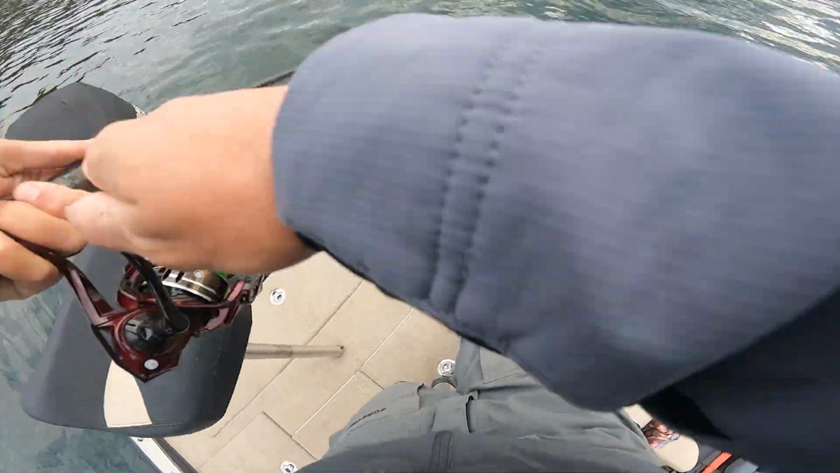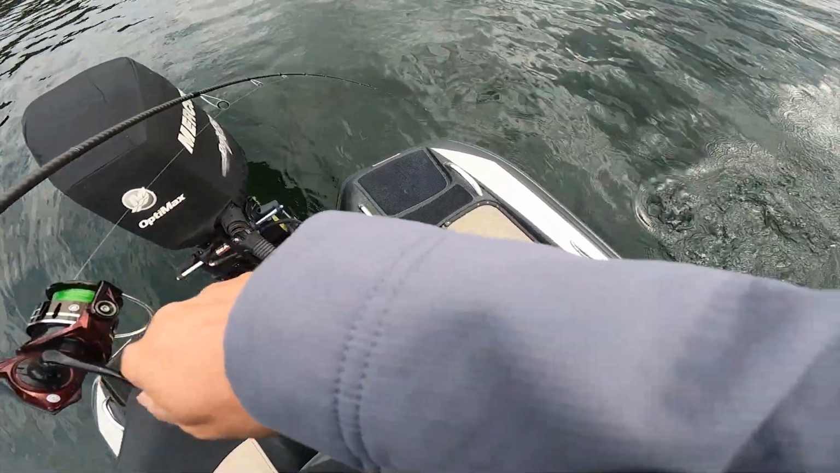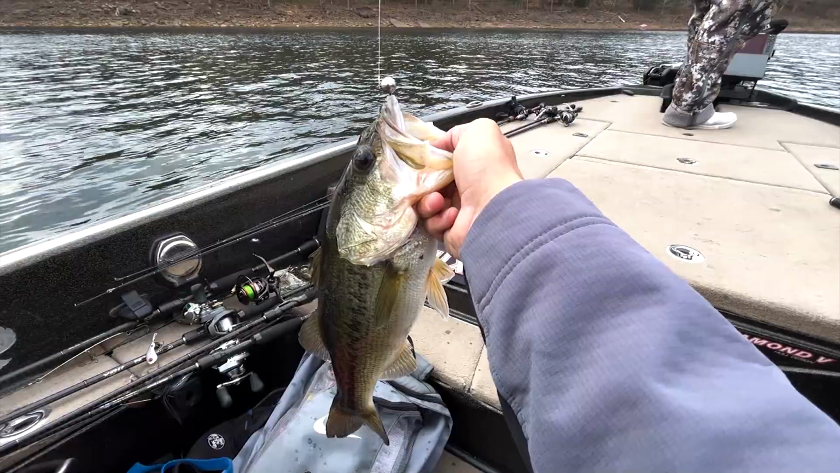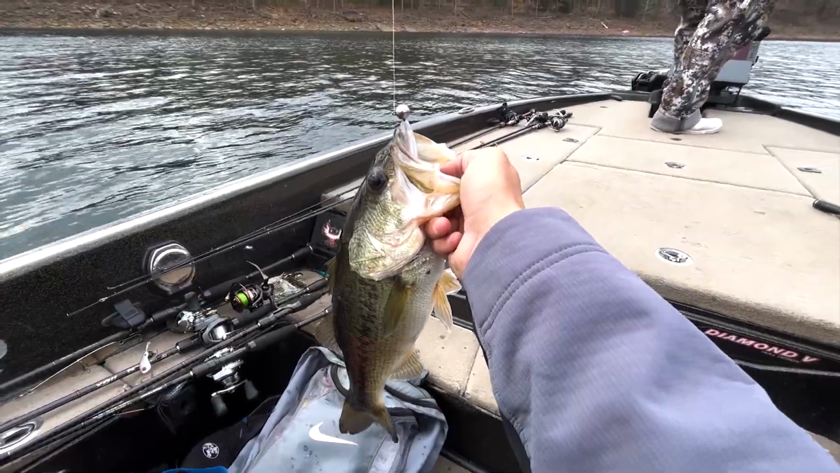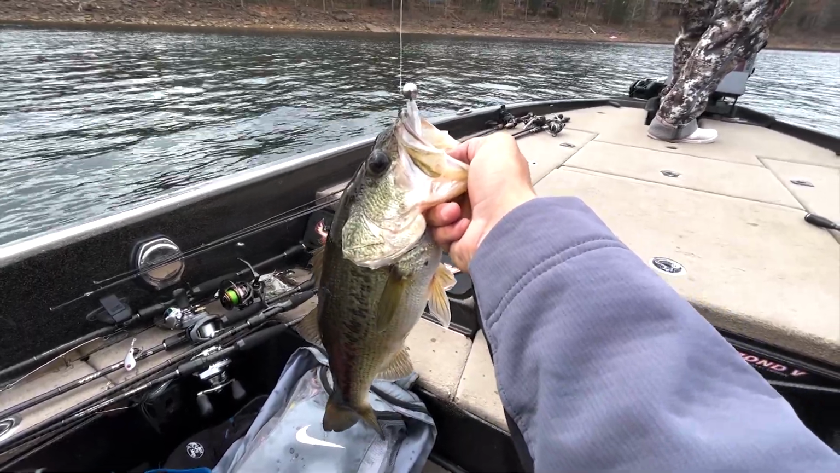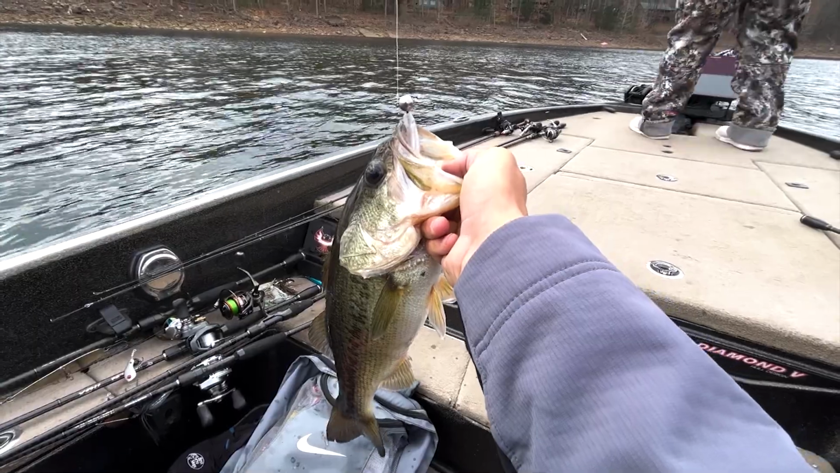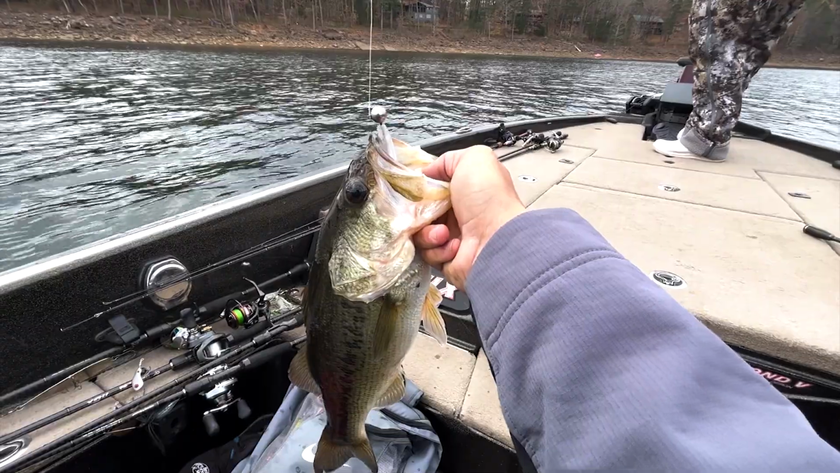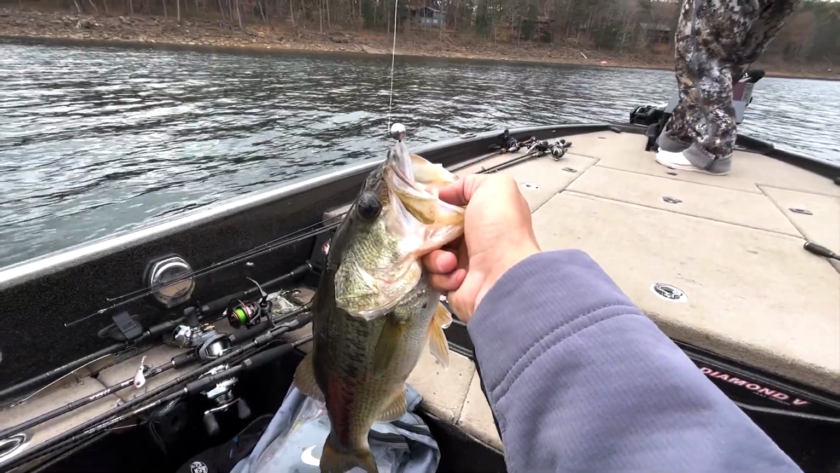Welcome to Greers Ferry. Here you go, guys. First fish up here in this creek. There's a group of like 5 to 6 of these right here. And I missed the first one, and then the second one came in there and got it. Second or third one, I don't know. Good largemouth out here. And it's just a little group of these guys out here swimming along the timber.